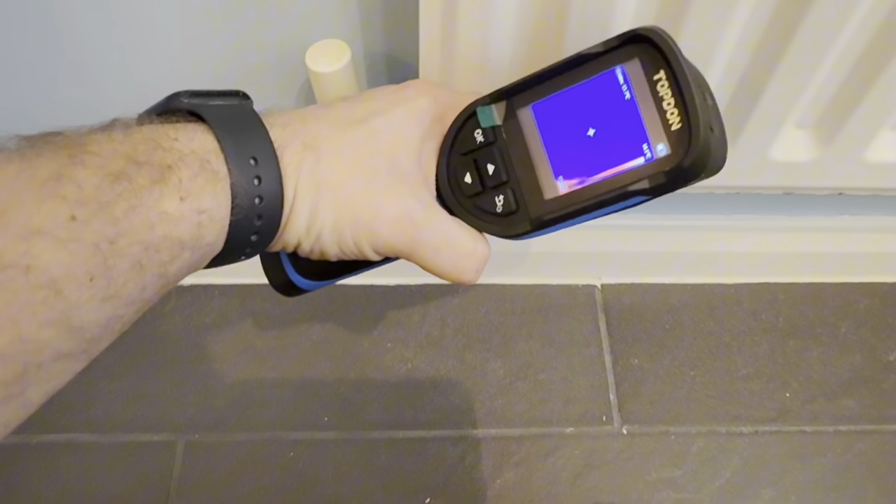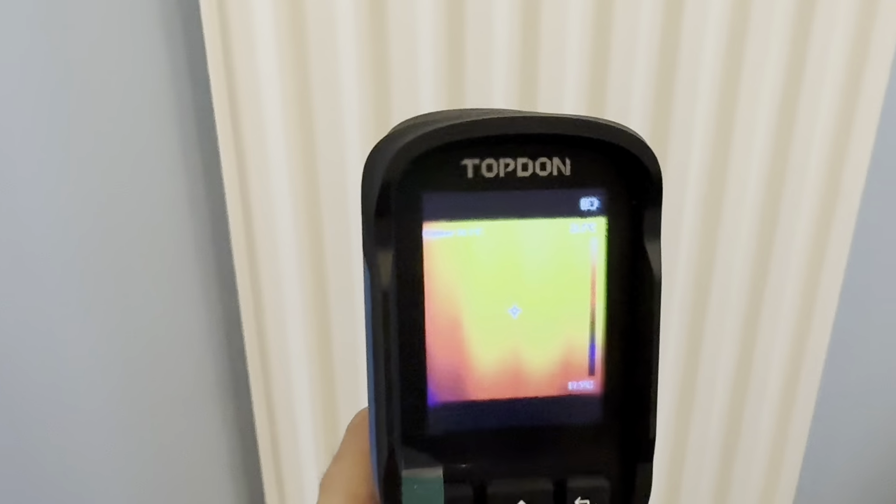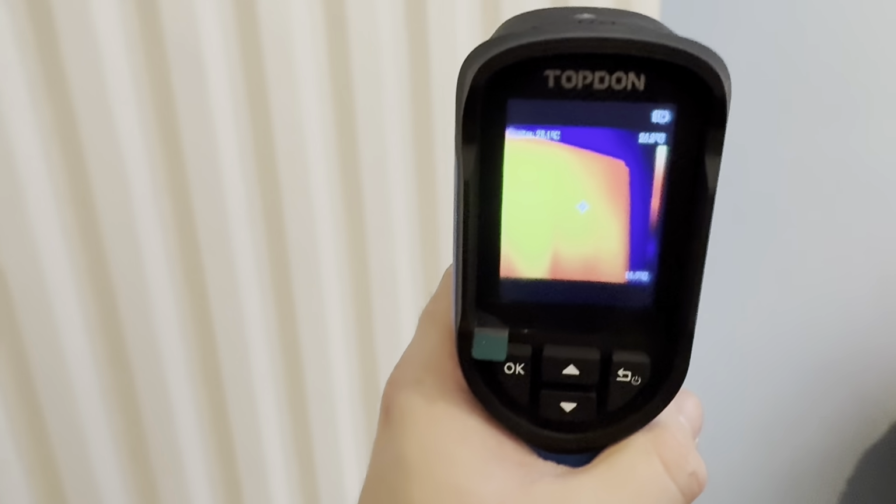You can actually feel it with your hand that the heat is there, and now that radiator is nice and toasty warm. And that is how you quickly fix one radiator that is totally cold.